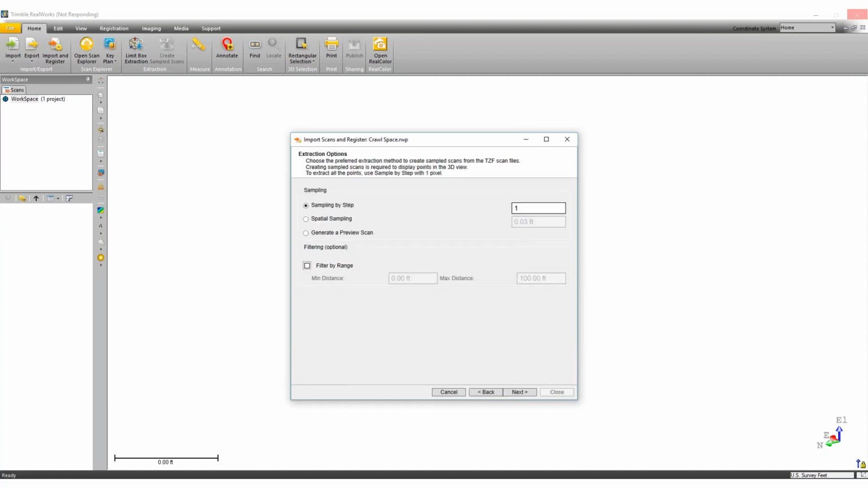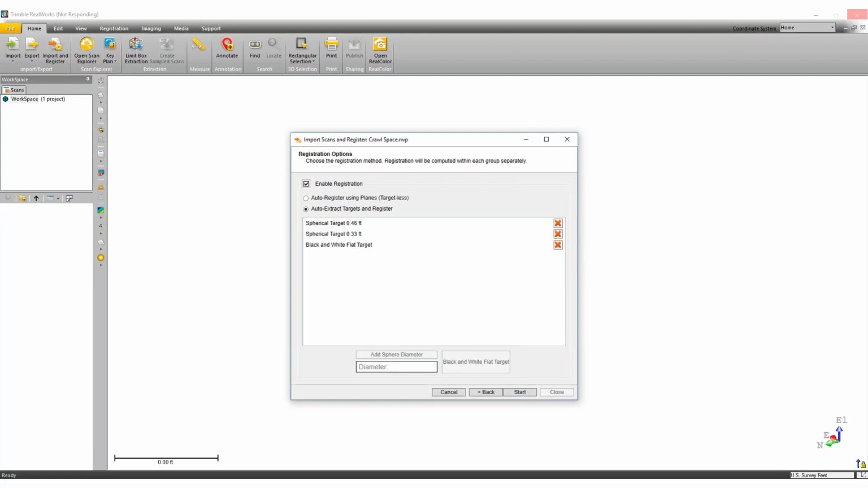Just like last time, we have the option to say how we want to bring the points in. I can bring in every point, every second point, every third point. I could even do a spatial sampling where if I wanted a 1/2 meter grid, I could bring in points roughly on a 1/2 meter. And I also have the option if I wanted to filter by range.